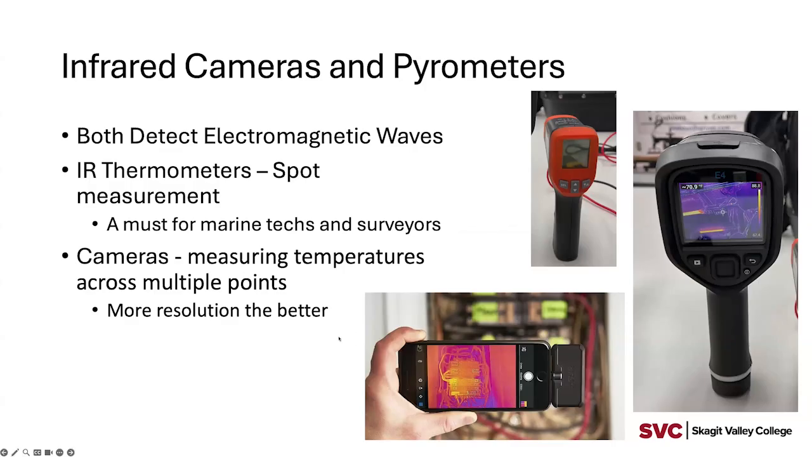Generally speaking, we're pretty agnostic about brands when we talk about infrared cameras. There are a lot of solutions, and so I don't talk a lot about that in this presentation, other than to say, in general, the more resolution, the better. If you are a technician looking for things like electrical hot spots, loose connectors or corroded conductors, there are offerings that are fairly low in terms of the pixel resolution of the camera. But in general, more is better.